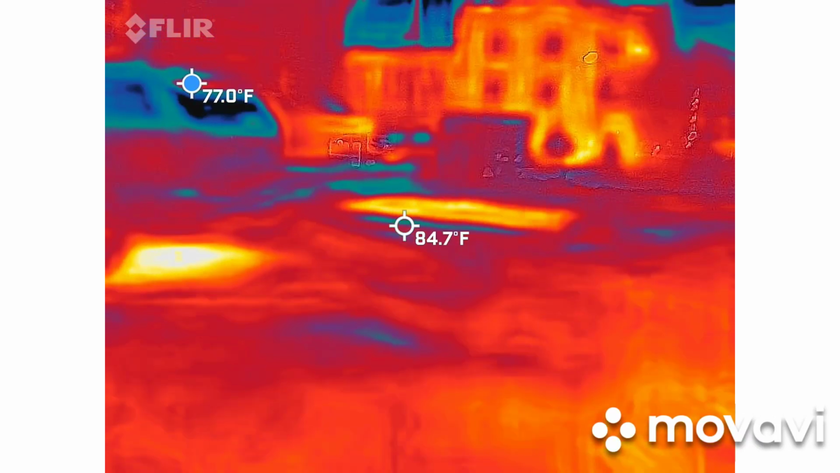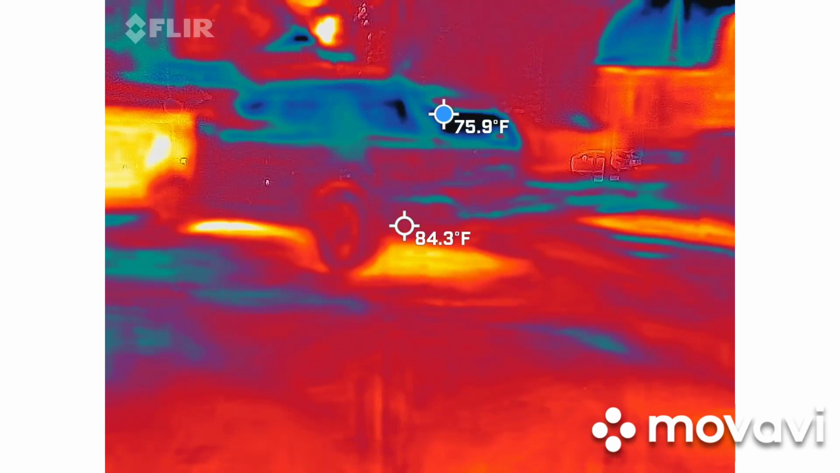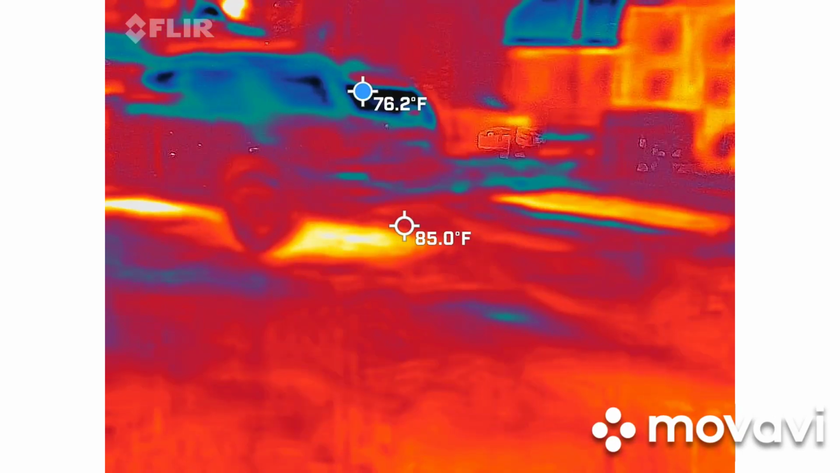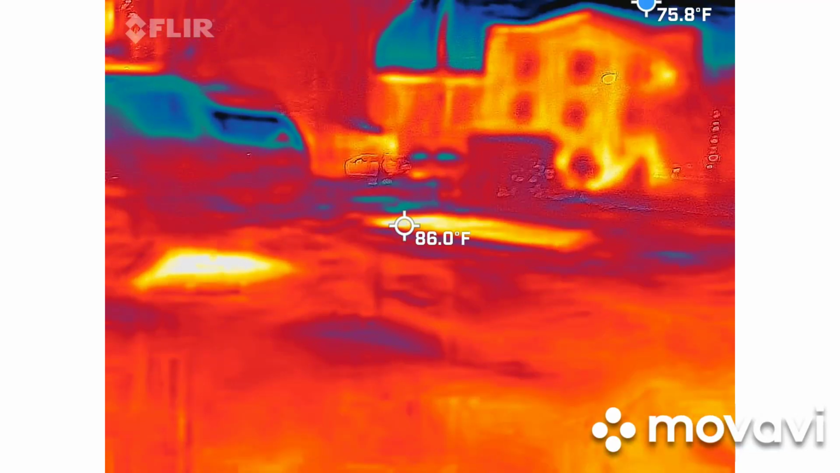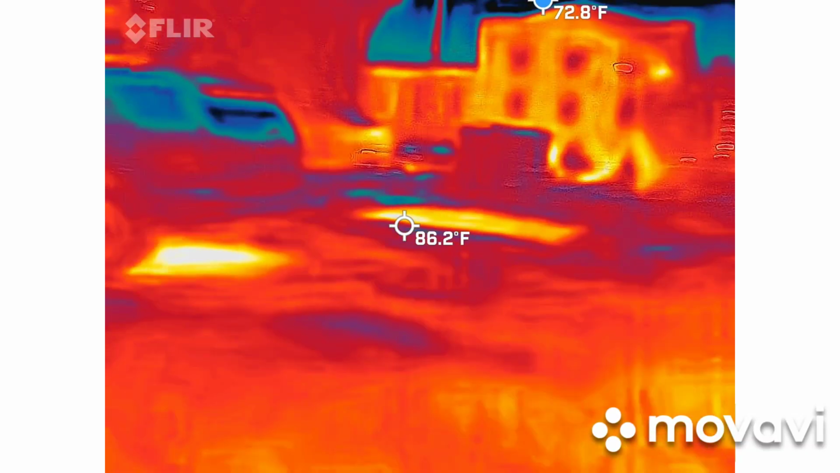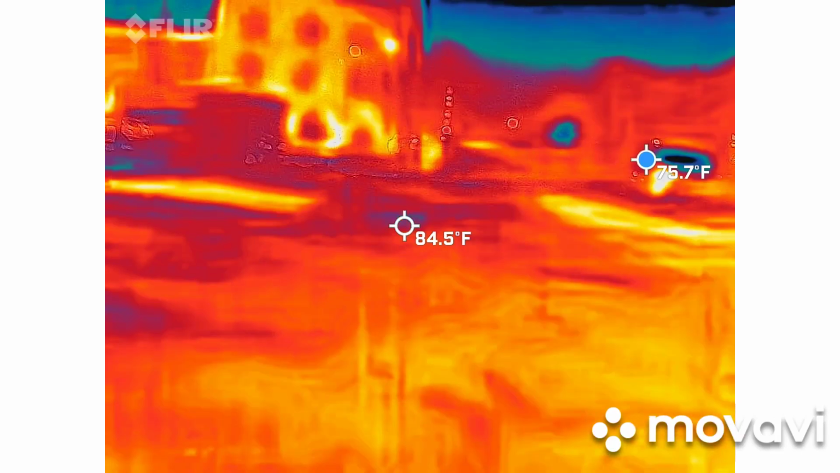You can see how this thing is moving around. You know how quickly it moves, just from a little bit of a jostle of me turning it. You'll hear it on the audio. It went to 9.3 and held there for a split second. I was over in that corner. The irony of 9.3 is that's the year she died.